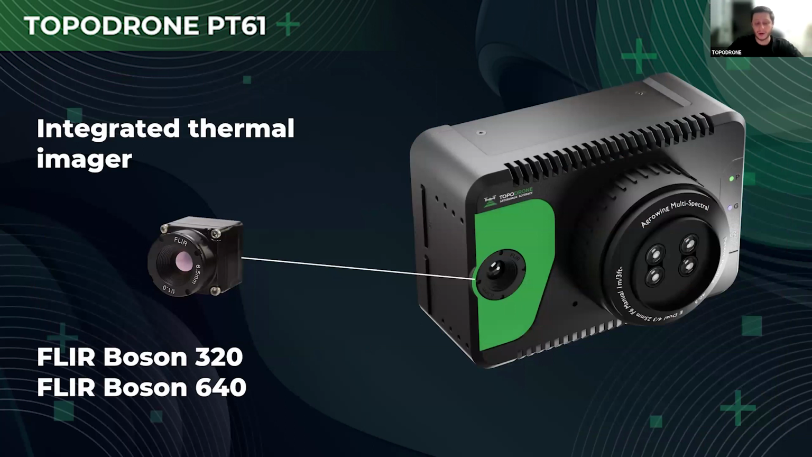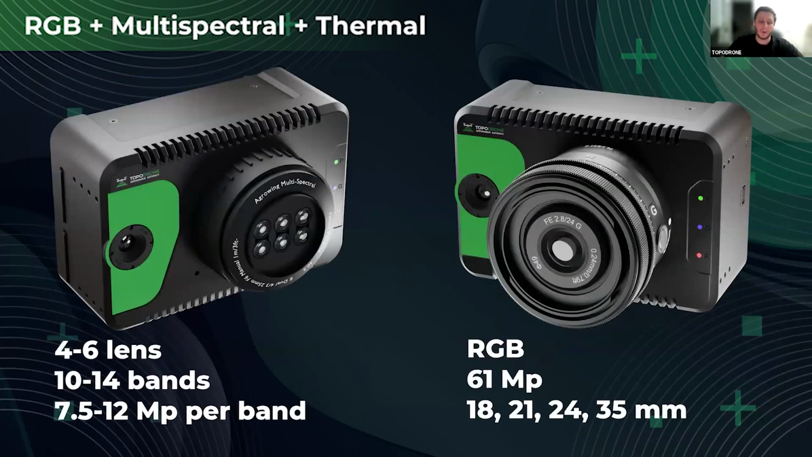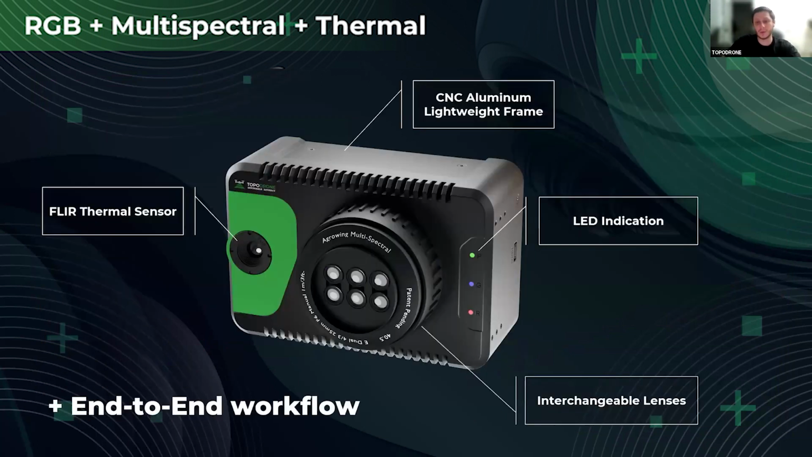And here we go, our brand new PT61 camera, a 3-in-1 solution, which is also compatible with VTOLs. We have two options for the built-in thermal sensor, FLIR Boson 320 and FLIR Boson 640. We have RGB and multispectral lens options. This camera was designed to be used both on multirotors and on VTOLs.